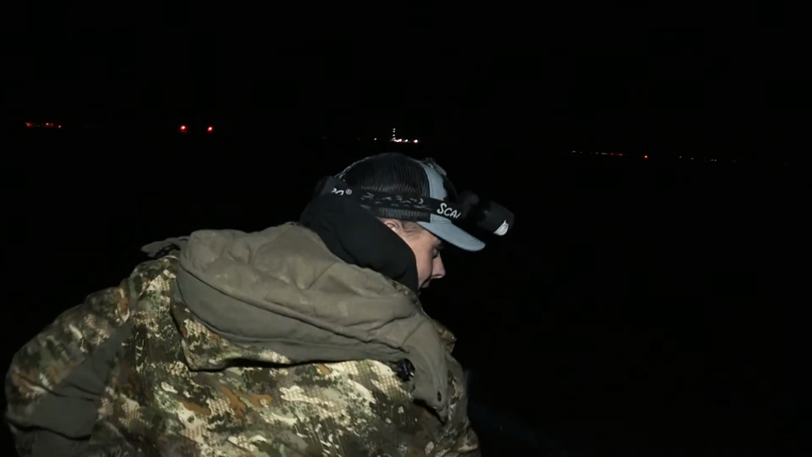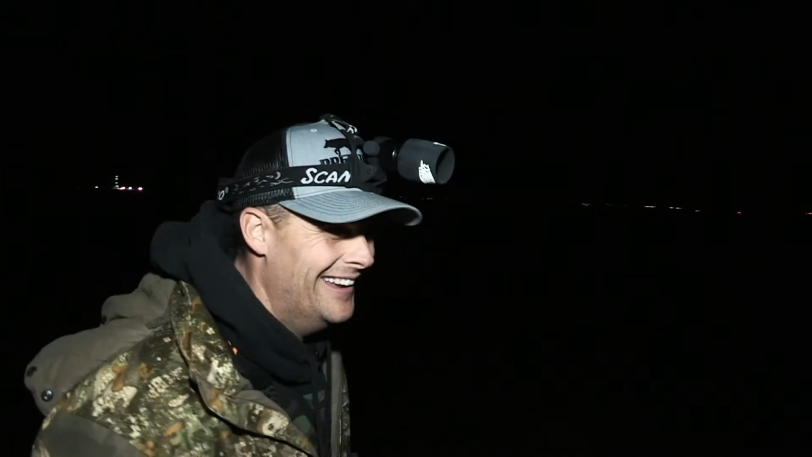Good spot. Hey, we gotta chalk that one up to the cameraman. I never saw that sucker until he was right there. It took a while to get here. Dustin said he's right behind that bush. I was like, man, I just gotta take your word for it, because I don't see him. And then I said, how far? He goes, 30. I was like, oh no, I wasn't ready.